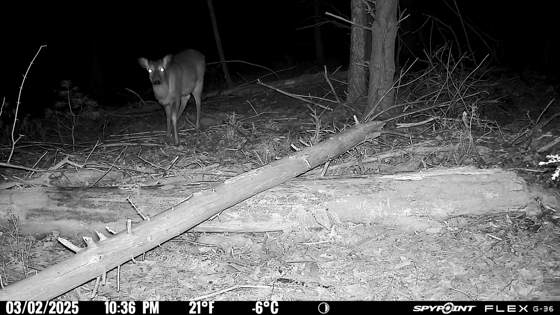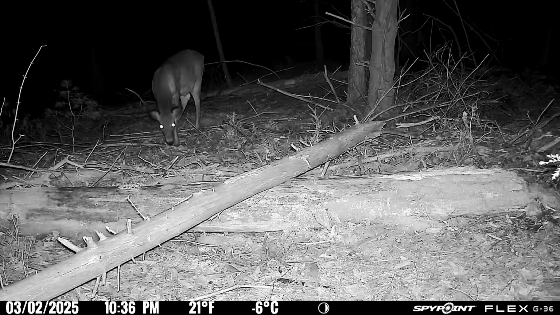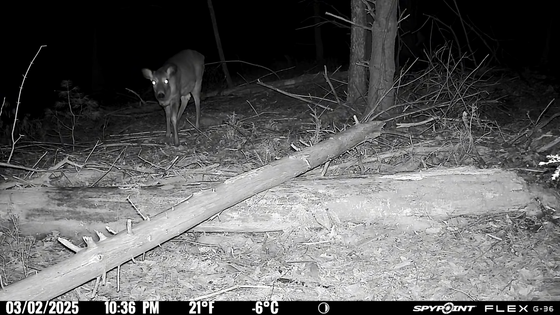And the next night, the deer are back as well, and you can see that there's a couple more coming from the right hand side of your screen in this next clip.